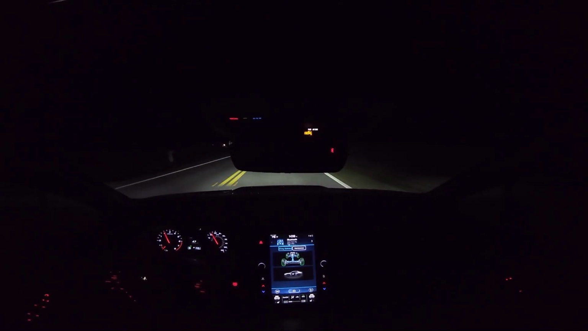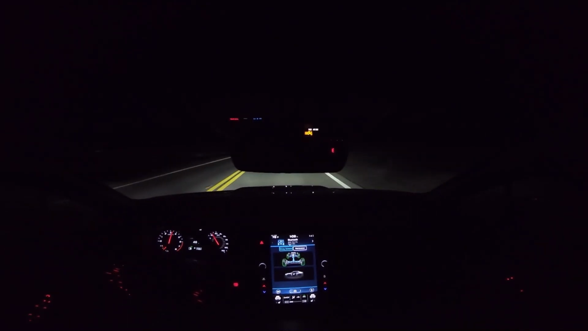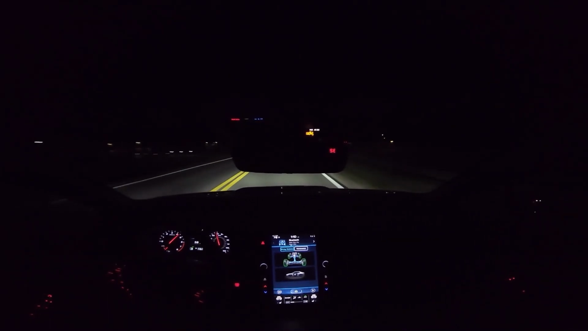And then obviously it has the automatic high beams, so when it detects oncoming traffic, it goes back to regular low beams, and when there's no oncoming traffic, when it's dark and there's no lights, it turns on the high beams automatically for you. So that's pretty awesome. I realize now that for this car you need to downshift to third, not second. Yeah, third gear is the gear to be in this car.